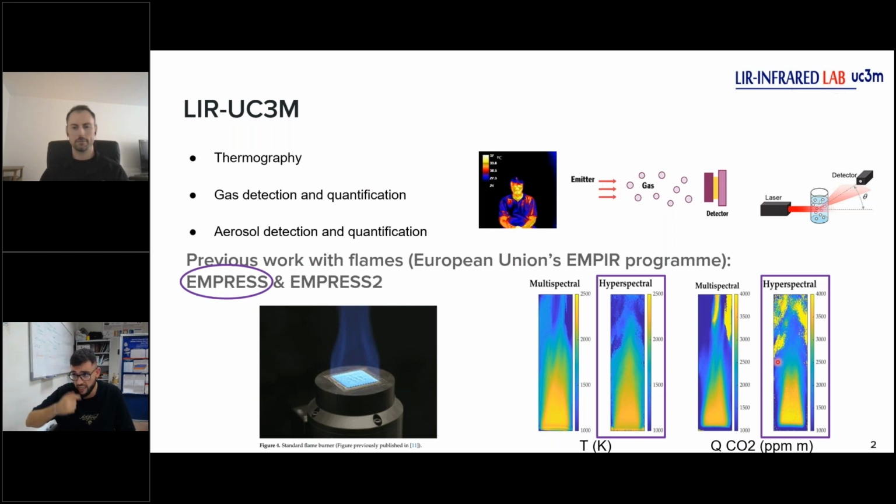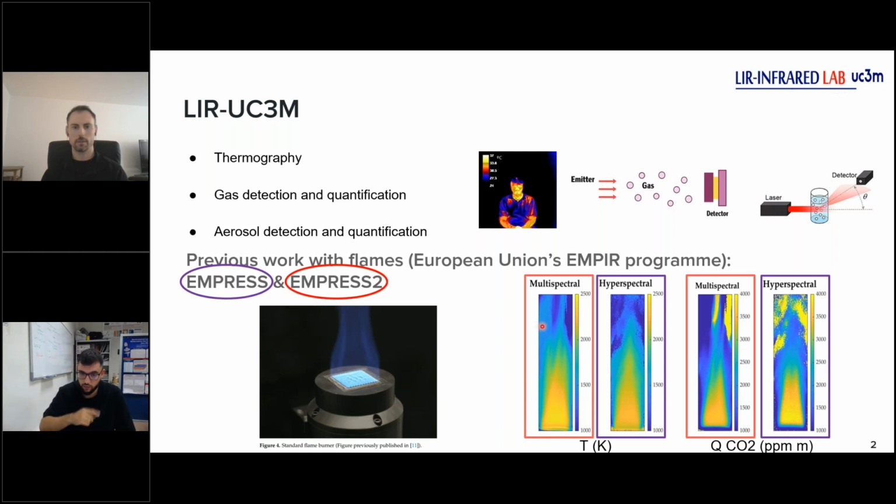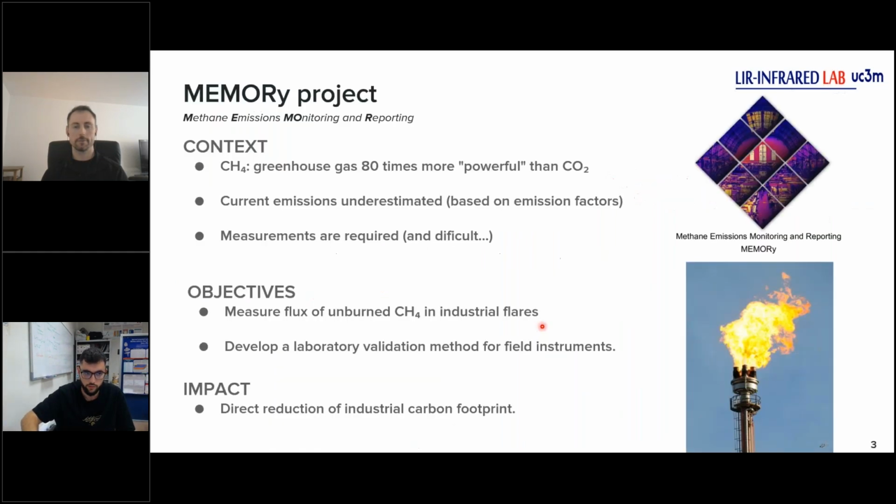And then in Empress 2, we focused on testing a much simpler and more portable device like a multispectral camera. This camera works with a filter wheel with different filters in different bands of the infrared spectra, and then we use a hyperspectral system as a validation tool. We can see here the results, that are very good, as you can see in the figure. This shows that the hyperspectral setup has strong potential as a validation method. This is an important point that we will see in all this work.